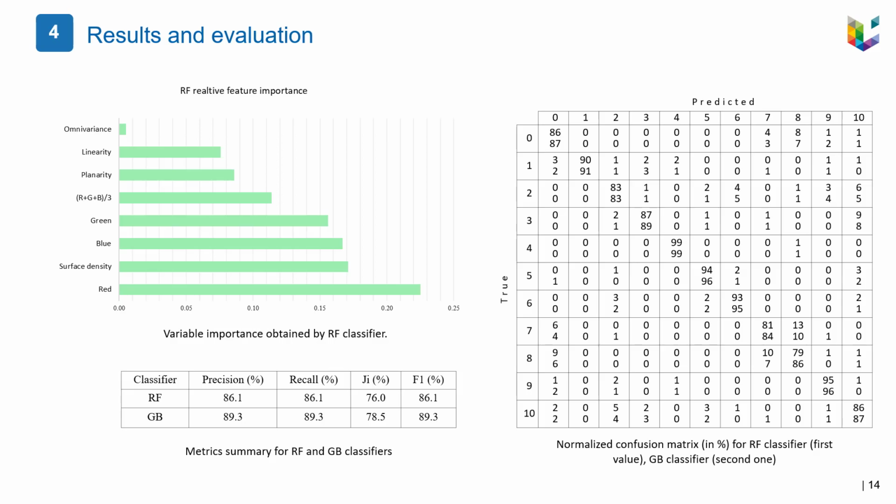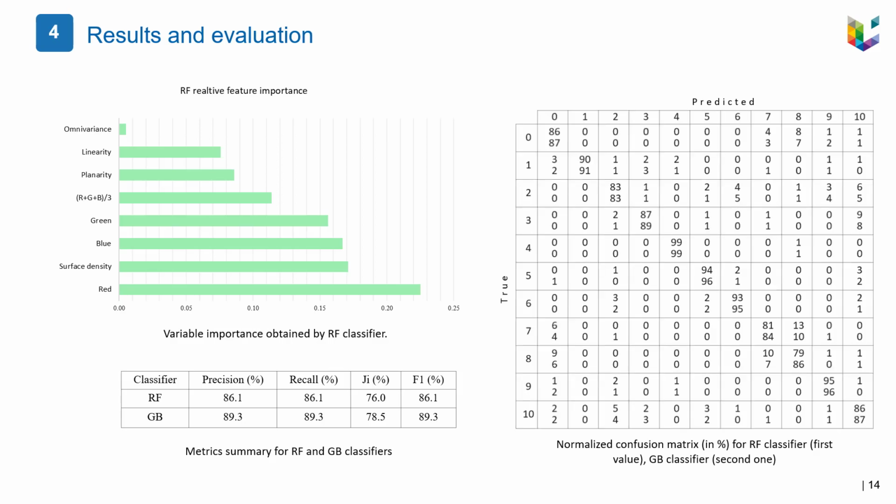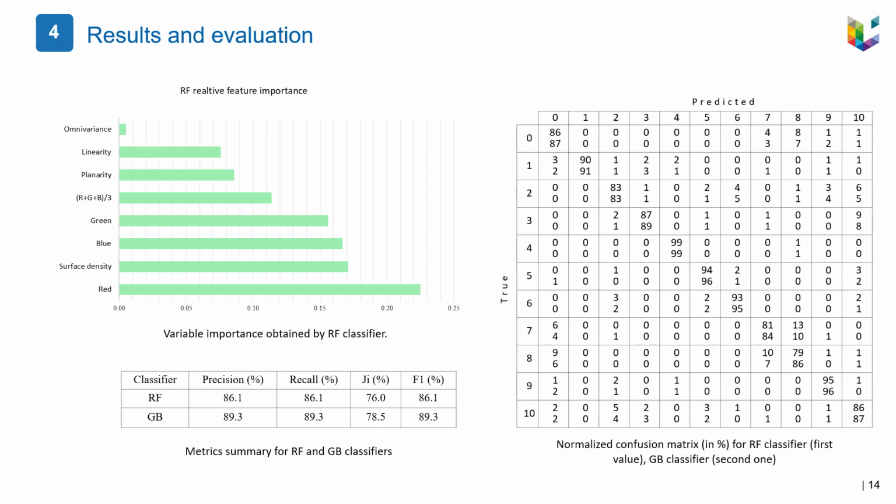In the right table, each column represents the number predicted to belong to the class, while each row represents the true number that belongs to the class. And for each intersection, we provide two normalized values in percentage, the first one for random forest and the second one for gradient boosting. Variable importance assessment is also another interesting aspect to study, as we identified that the most important predictors were the RGB channels and surface density, which shows the importance of the 3D geometric feature over the 2D feature, RGB.